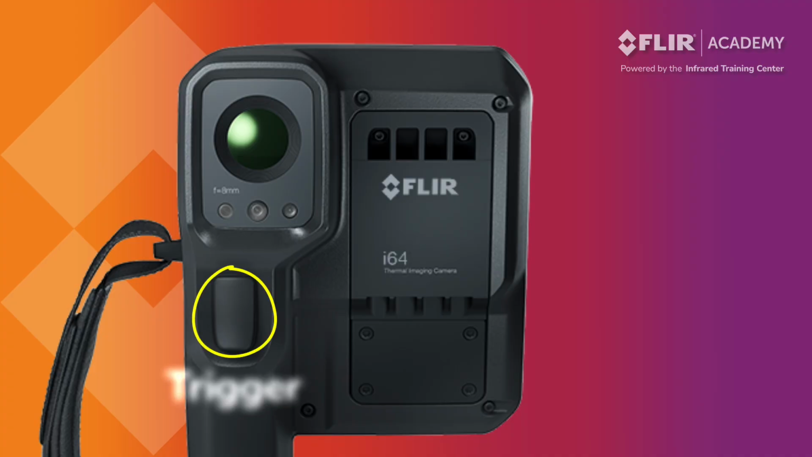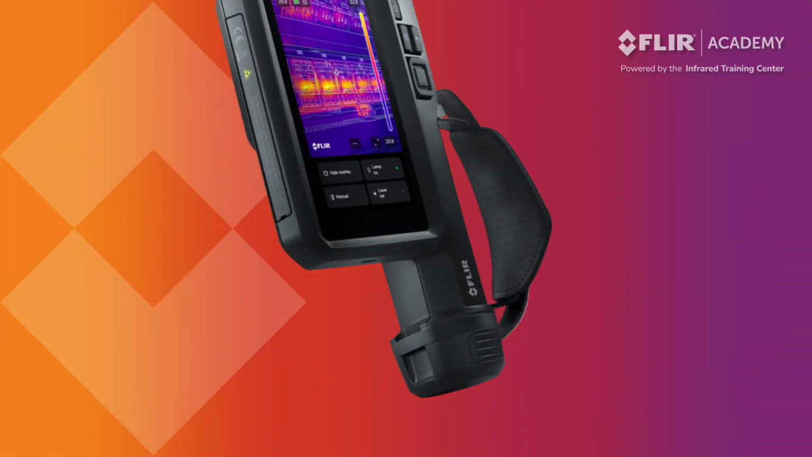The trigger is used to capture an infrared image or start and stop video recording with the thermal camera. Finally, the USB port located on the bottom of the camera can be used to charge the battery while it is in the camera or transfer data to and from the device when Wi-Fi is not available.